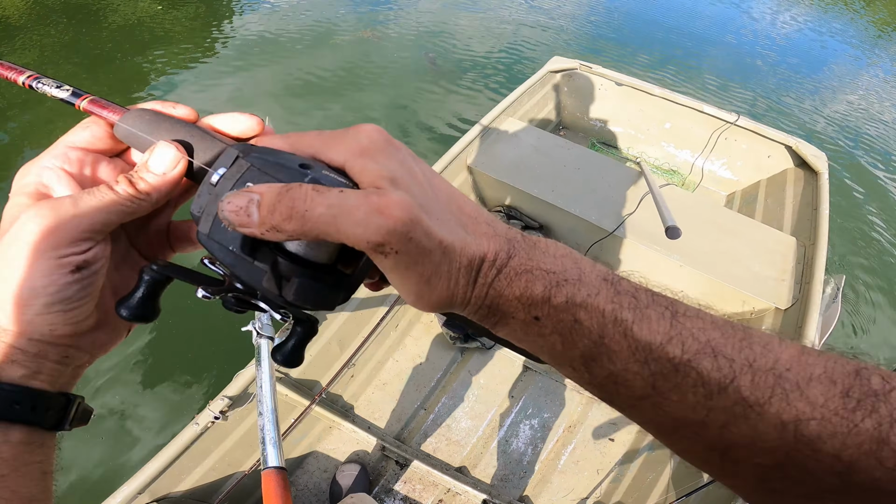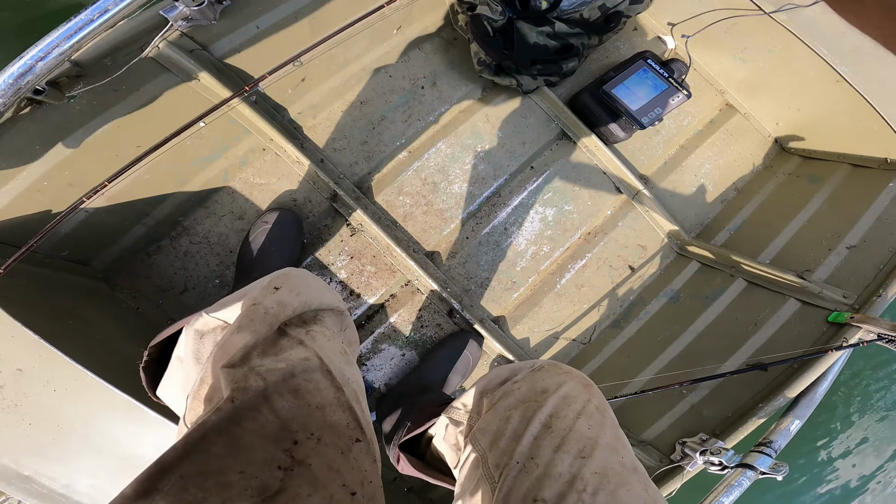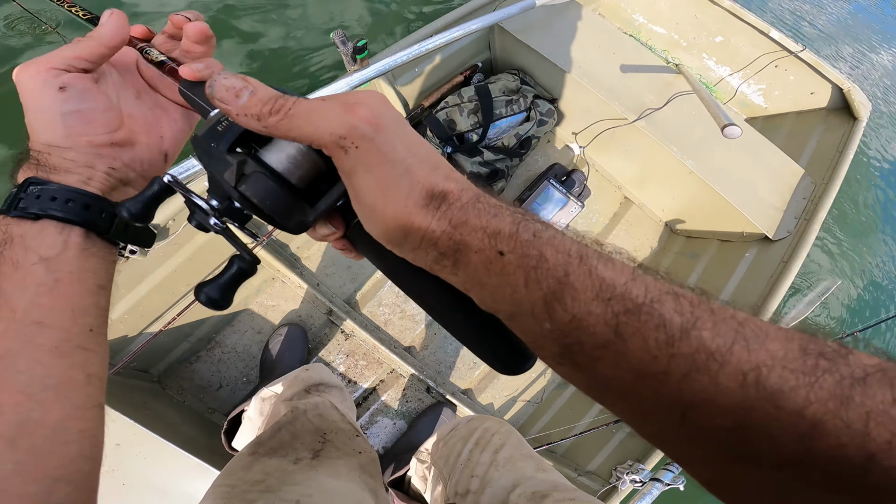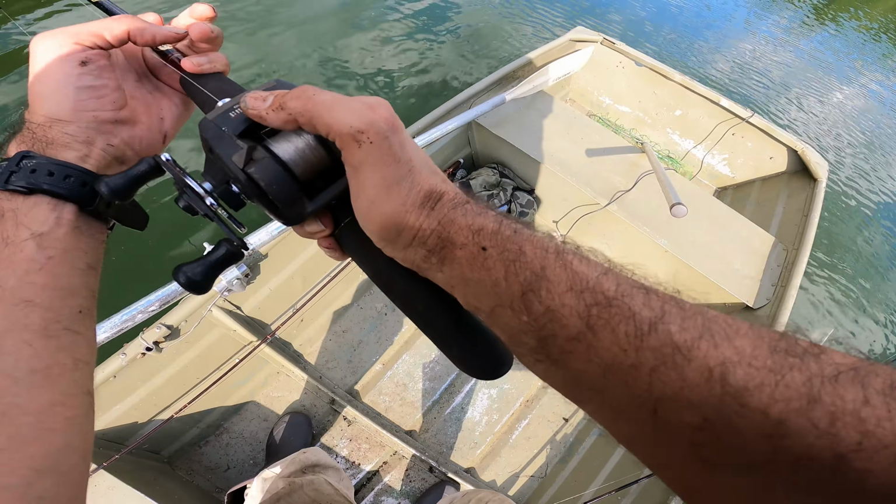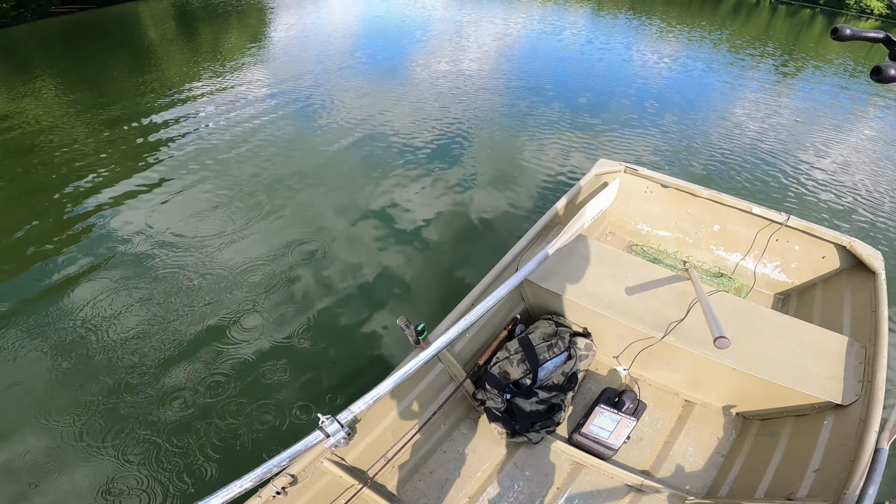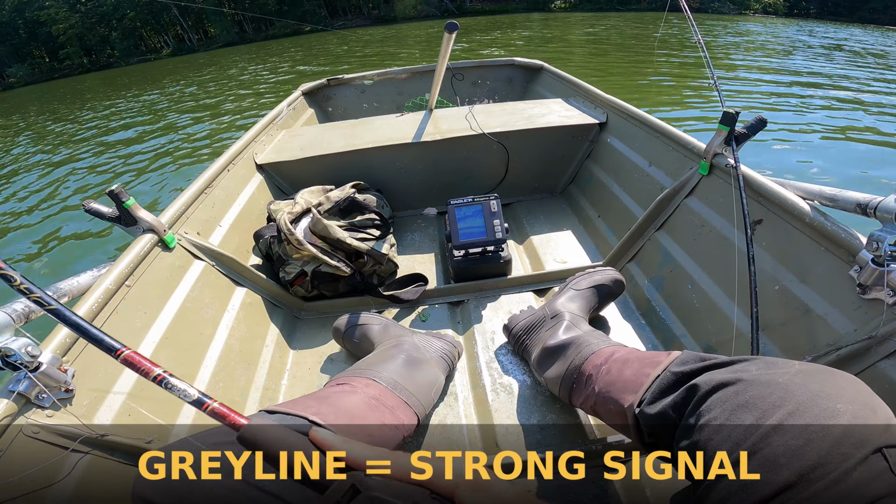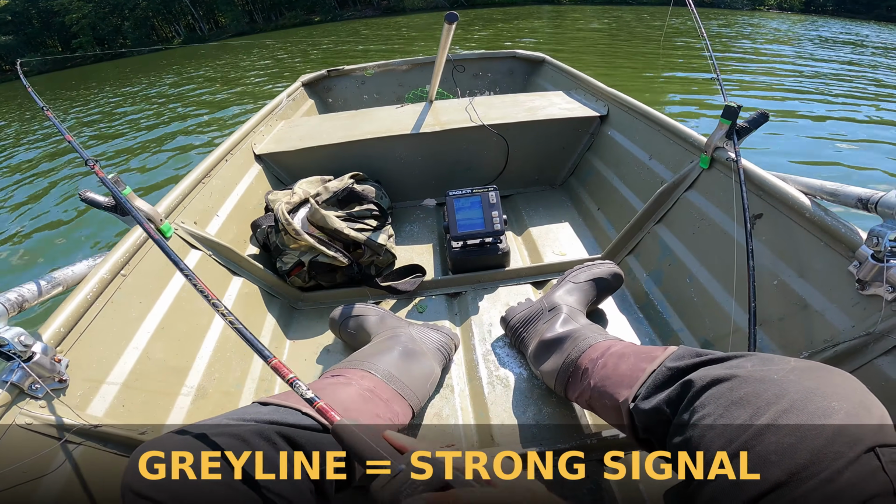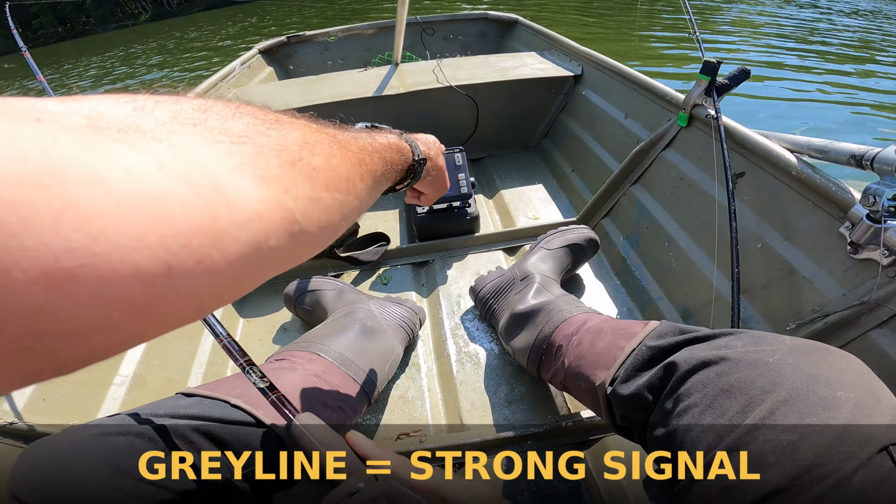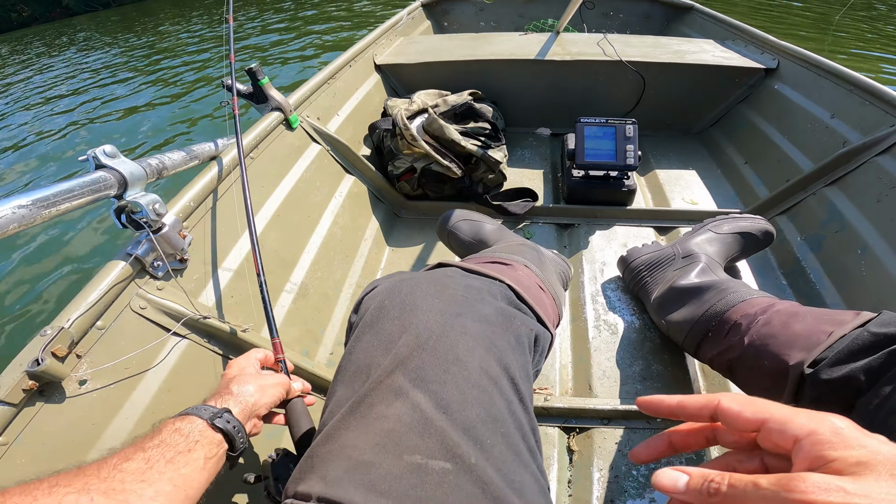Got my other line out. Wow, that's a big pickerel. Wow, wow, that was a big fish. And that is suspending bait. That's good. A big thick band. There's something on the bottom. That was a fish on the bottom, big band of bait.